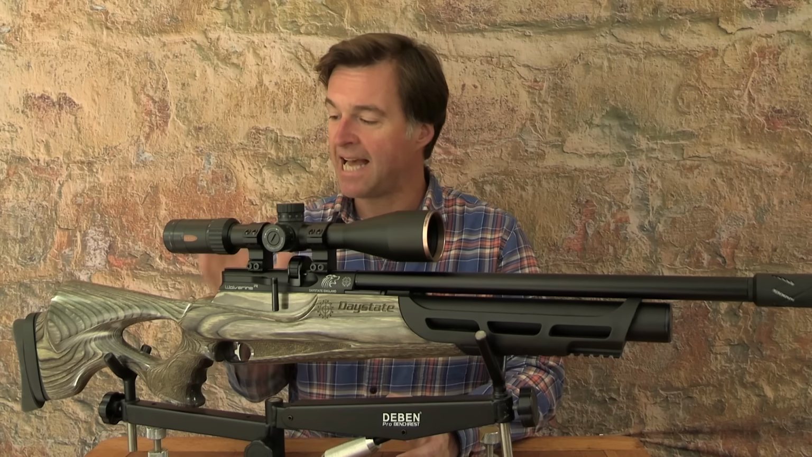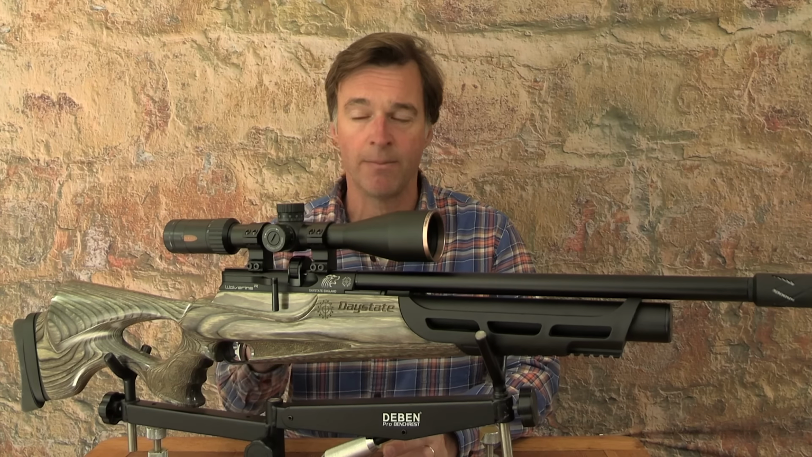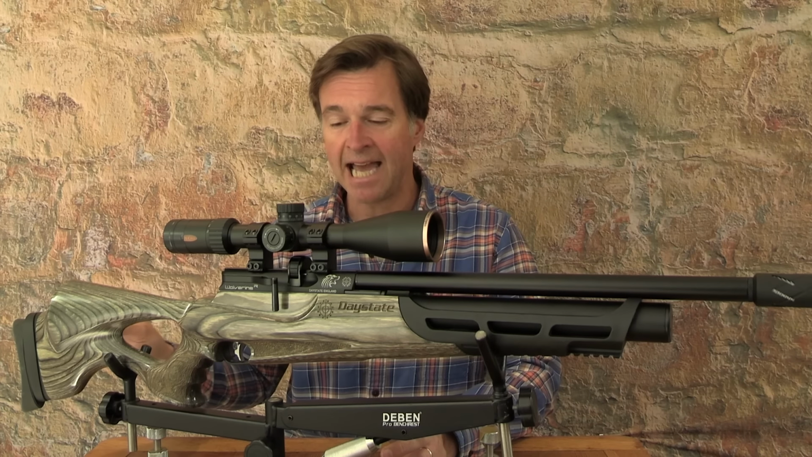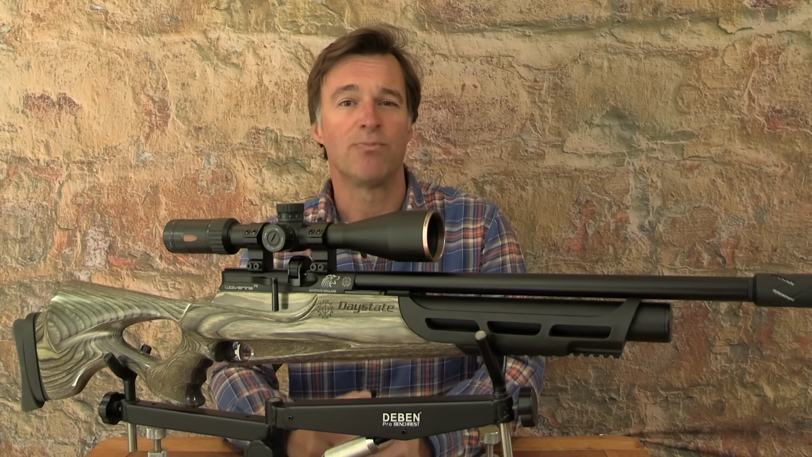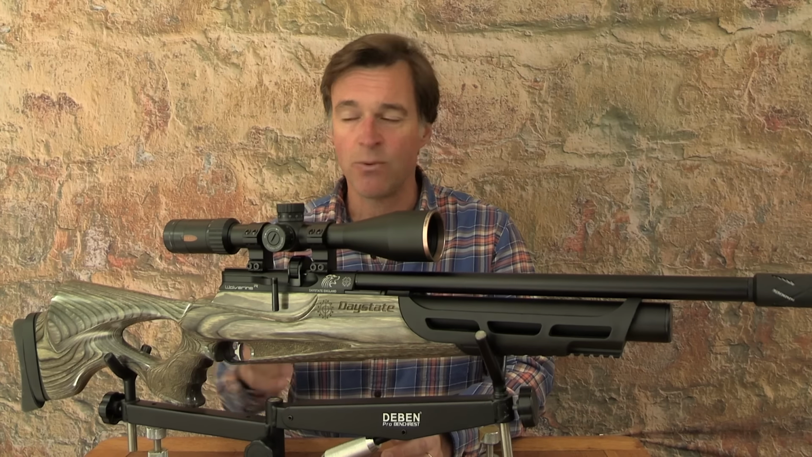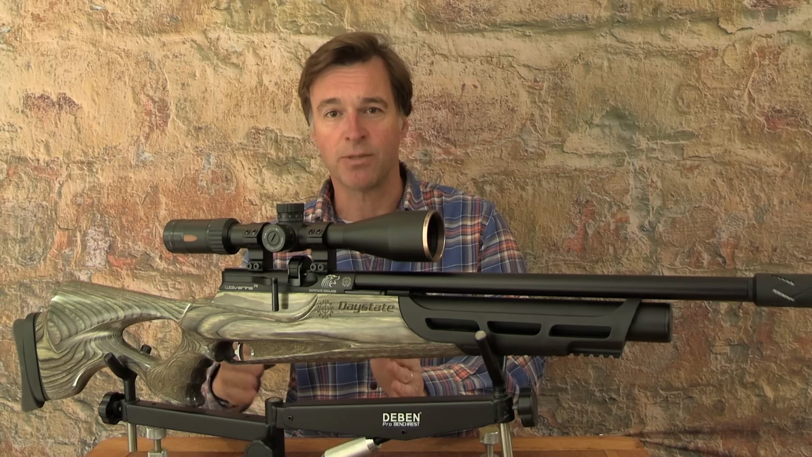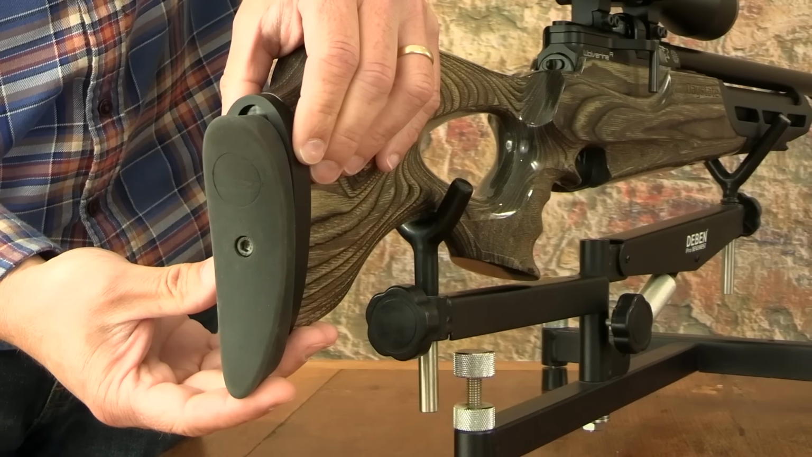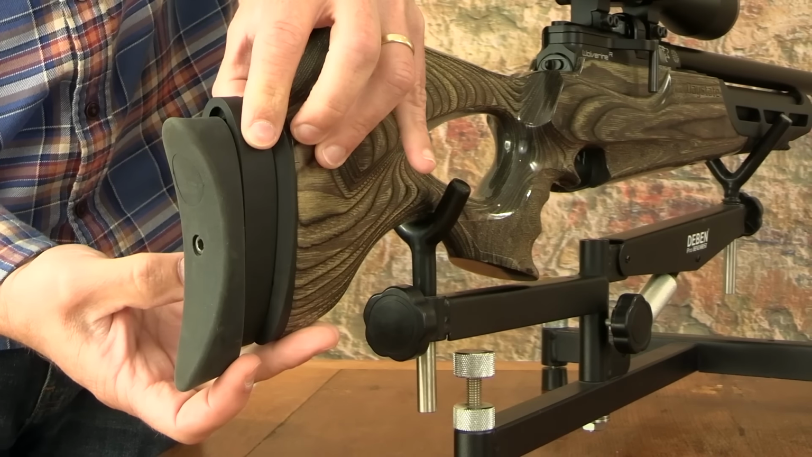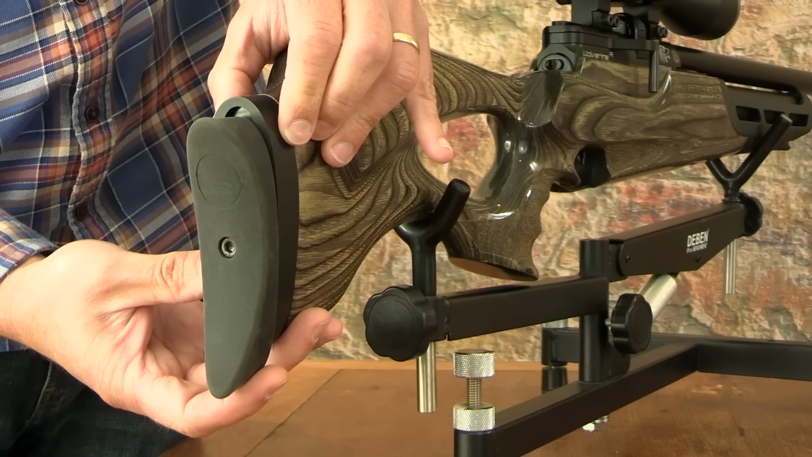The cheek piece has a high comb which makes for exceptionally good eye scope alignment, and the butt pad is adjustable both for height and angle. Now, that angle adjustment may not sound like a very big deal, but being able to adjust the angle of the butt of the gun enables you to put some cast into the handle, and that makes this ambidextrous stock feel much more like a dedicated left or right-hander, depending on your preference.